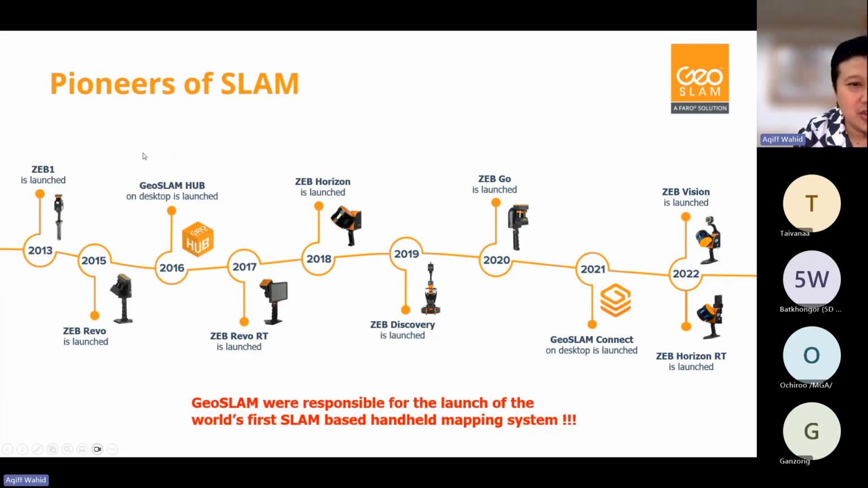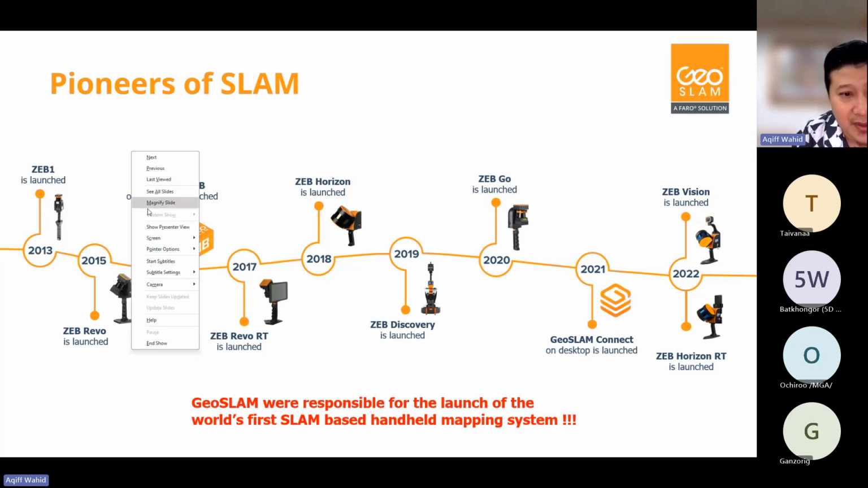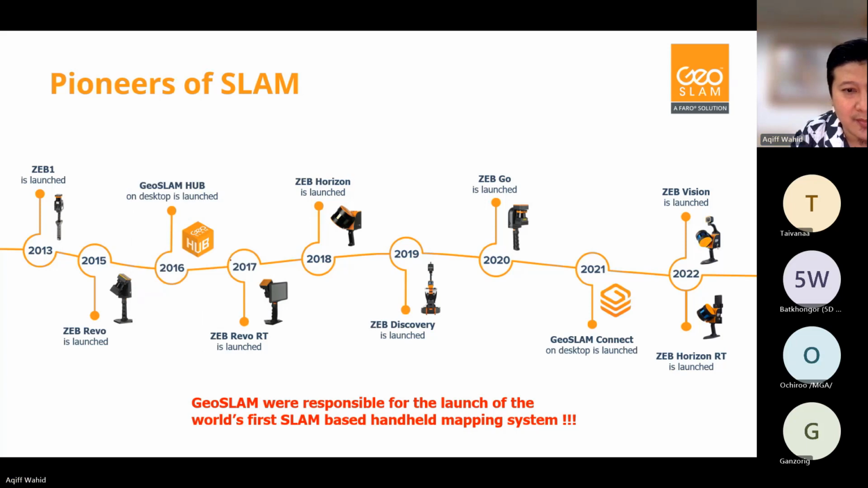We first launched the first product in 2013. It is called Z1, okay? This is the first model where a scanner can be moved around. Previously it was all terrestrial and static-based, but we introduced the first one back in 2013.